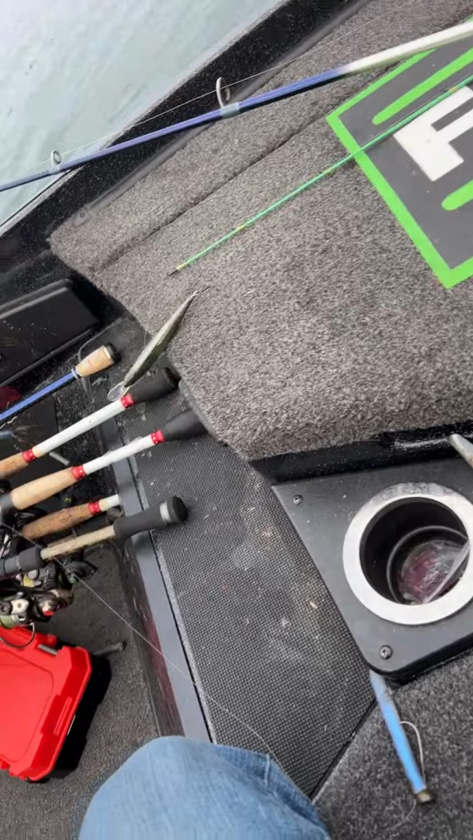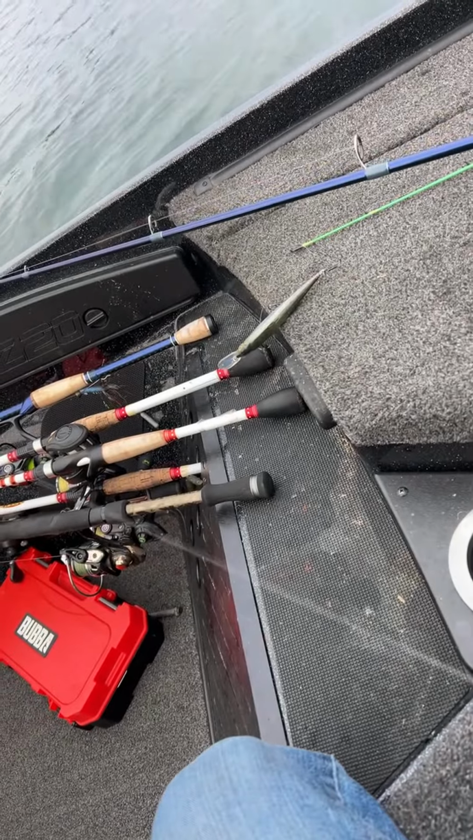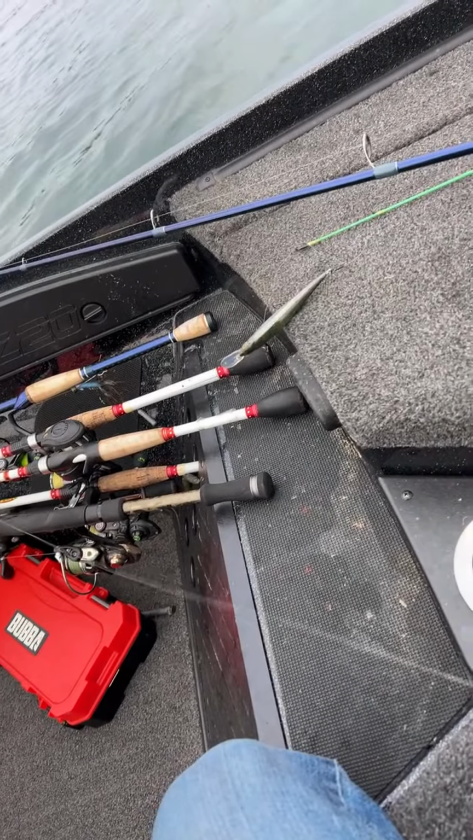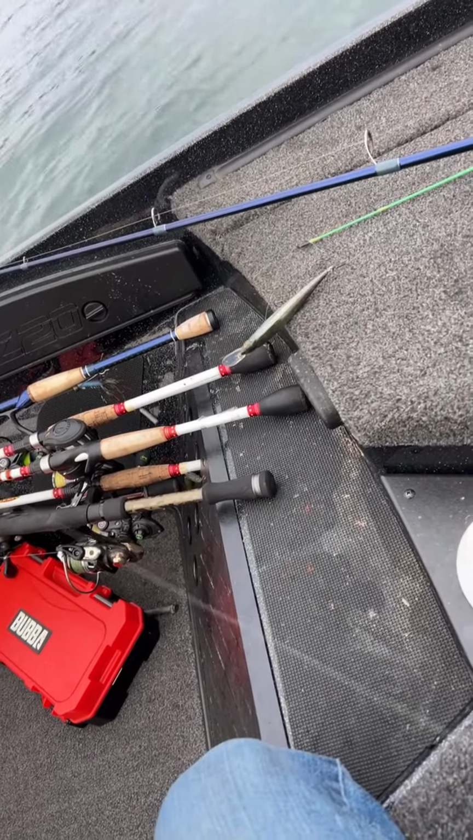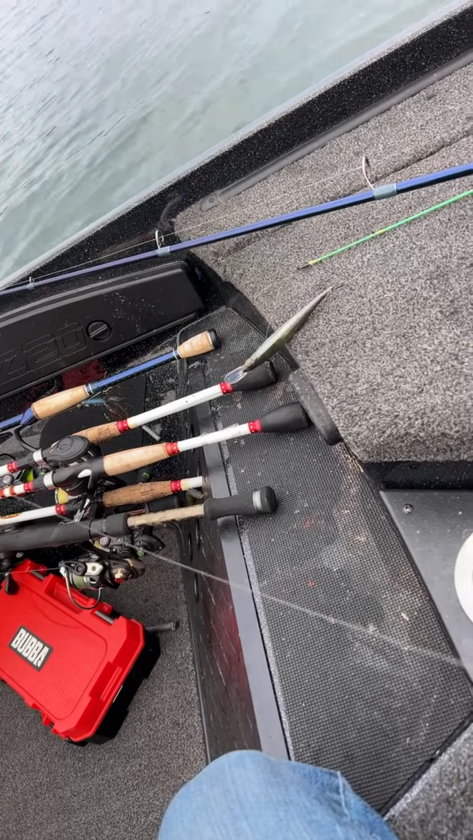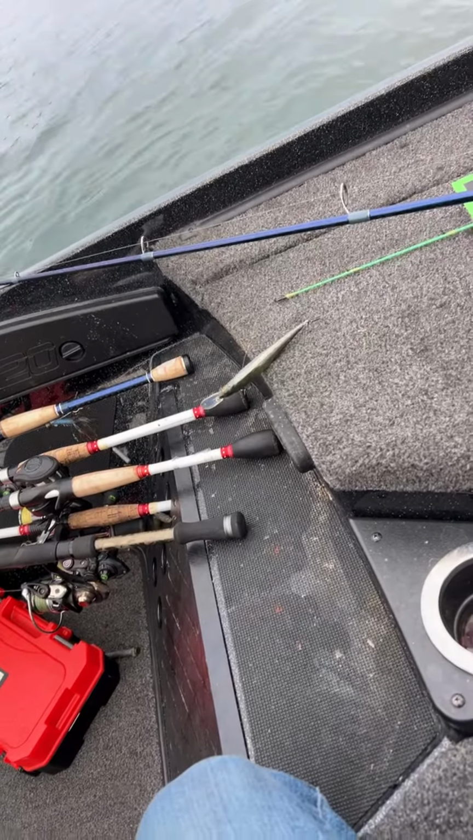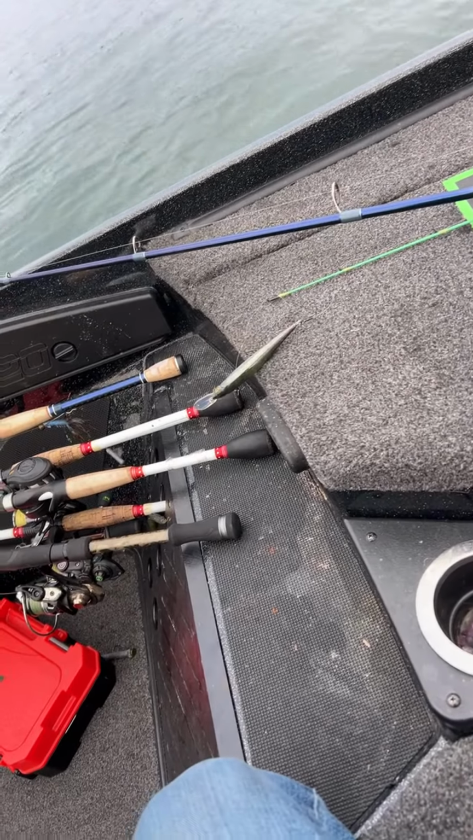Let's put a little stank on it, because we're gonna fish it slow. I'm thinking the fish are out there relating to the bottom. They're not suspended. So we're just gonna do this for a quick second, then we're gonna take off again and go to another creek. The goal of today was to come out and do some scanning and find bait fish.